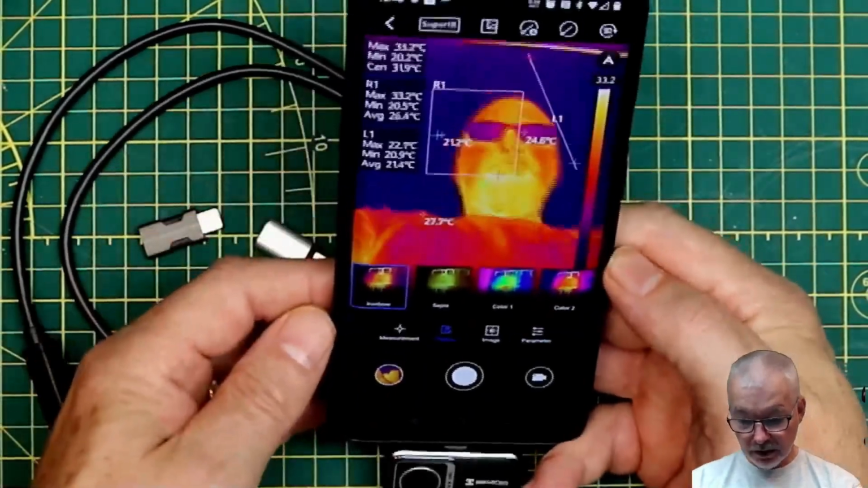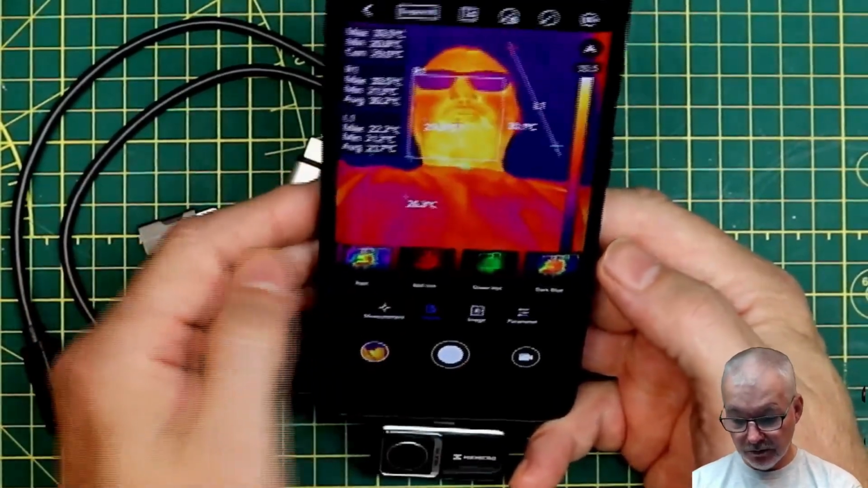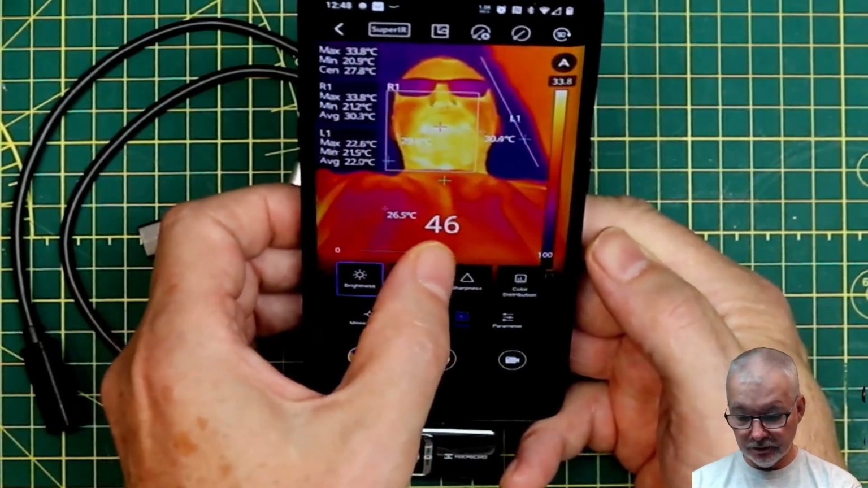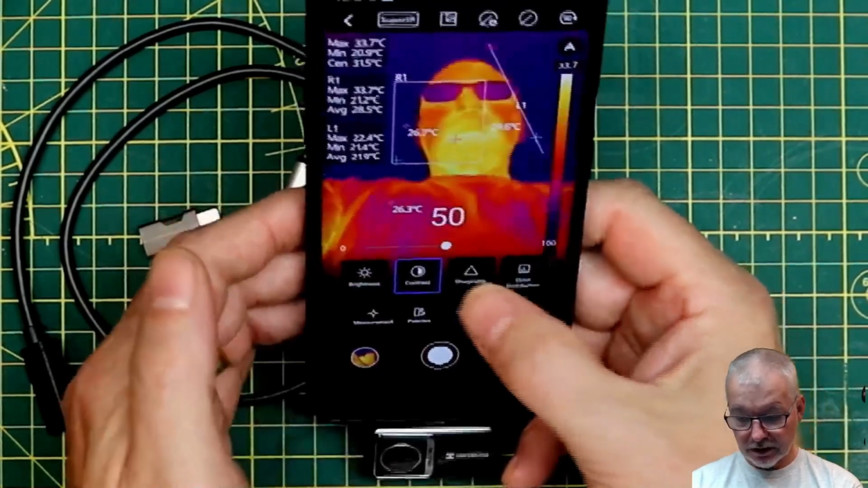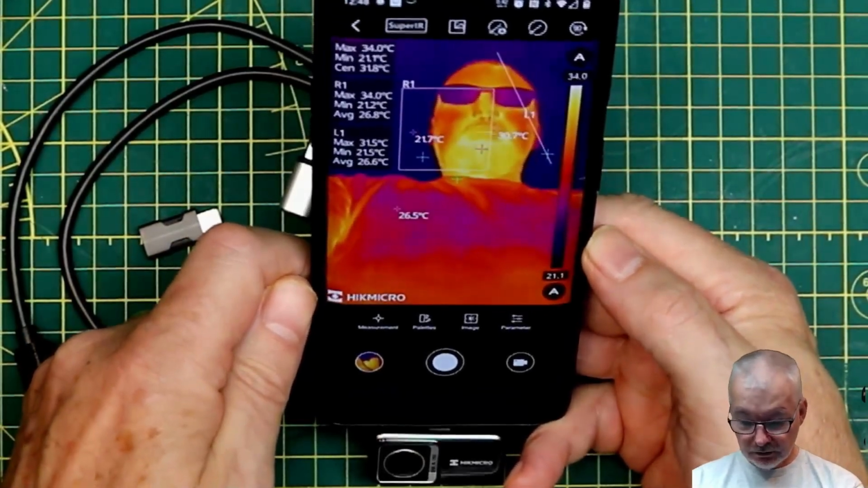Okay, anyway, so properties, you can pick different image color profiling. Okay, as we can see here, quite a few of those. You can use brightness, increase the brightness of your image, tune it down, back to about the middle. Contrast, same deal, sharpness, and color distribution. So you can have a histogram or linear. So that's a very, very quick rundown through there.